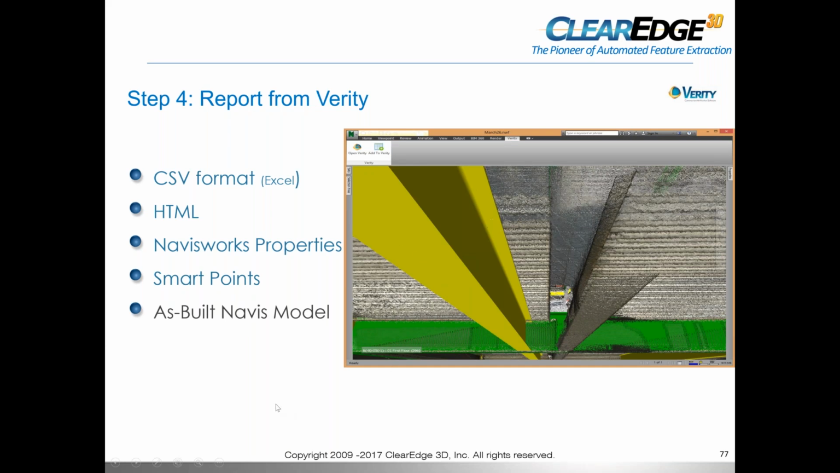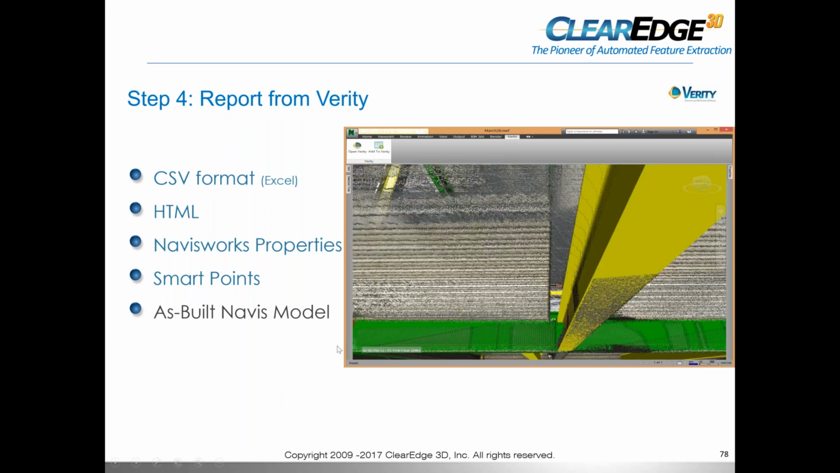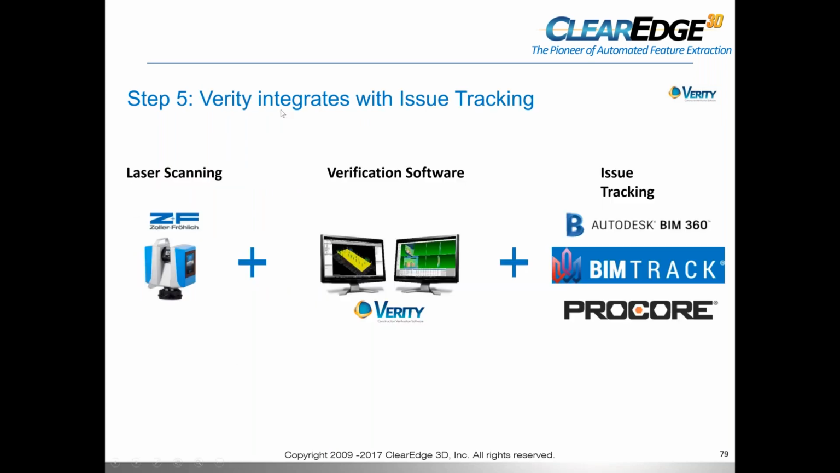Here's where it was installed. I could click a button and move it into the as-is condition. So now I have a true as-is Navisworks model, okay? So it also integrates with issue tracking.